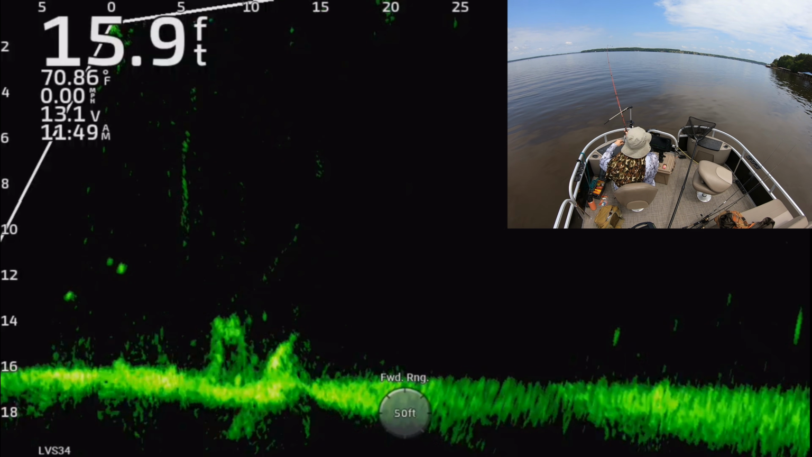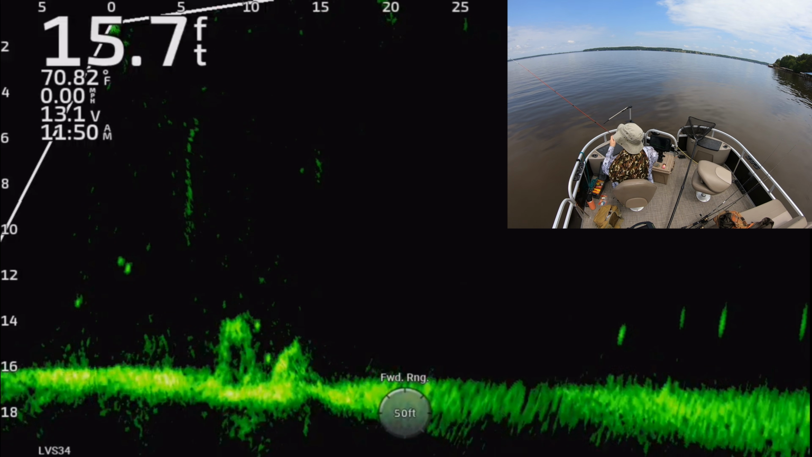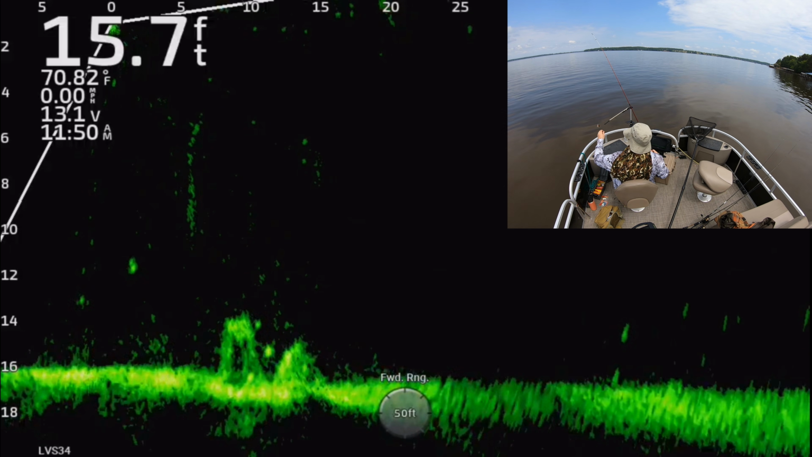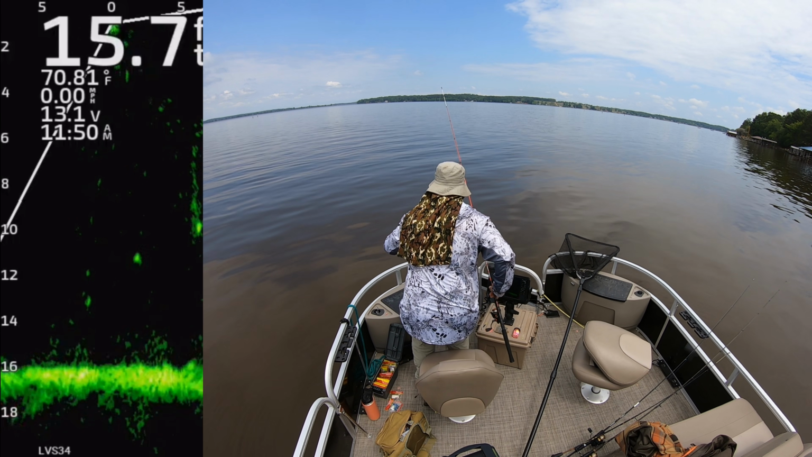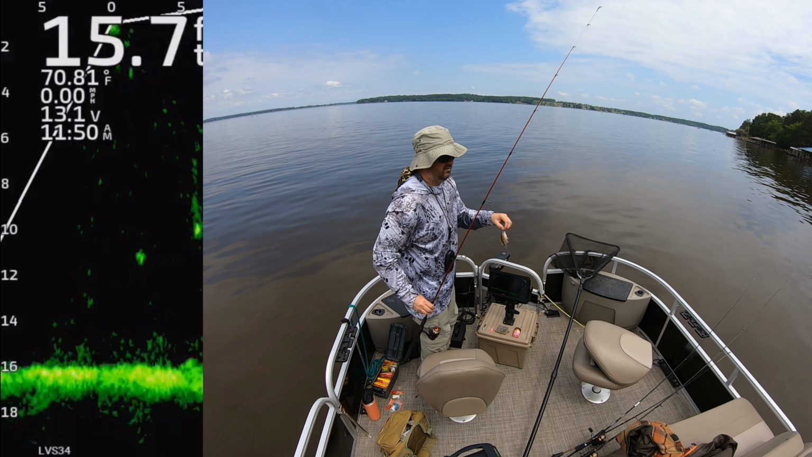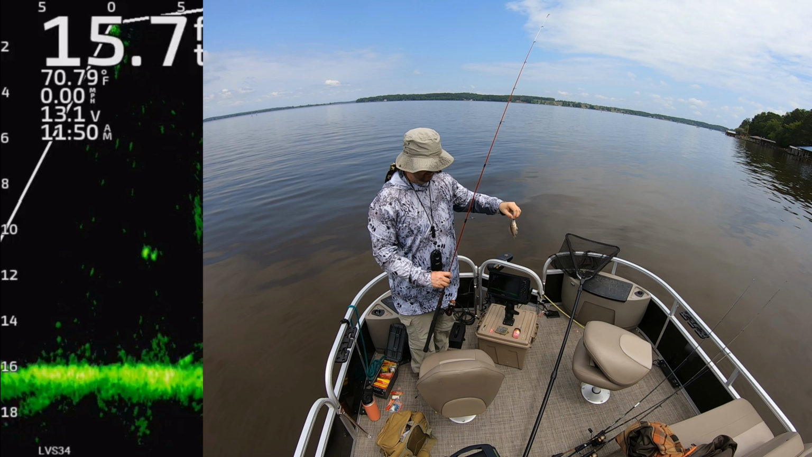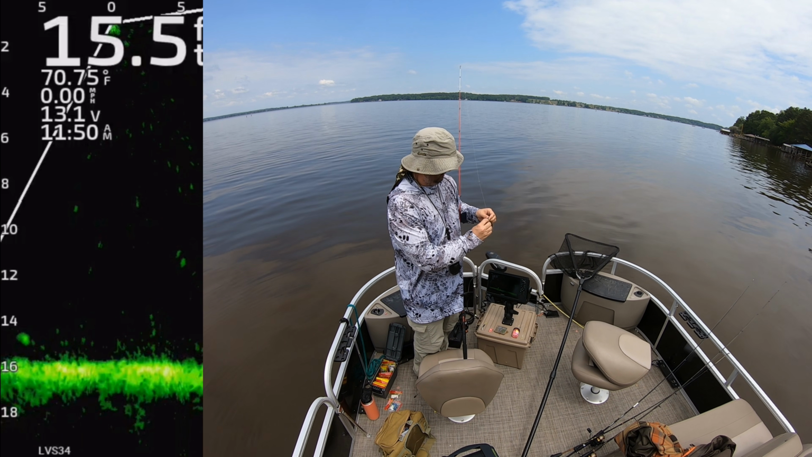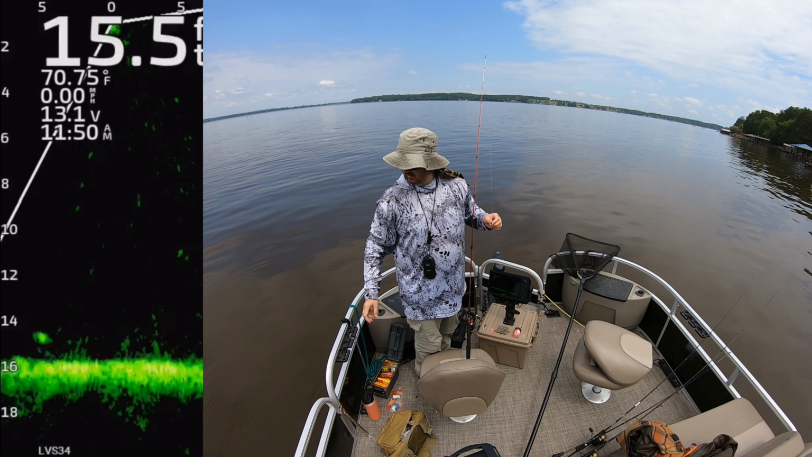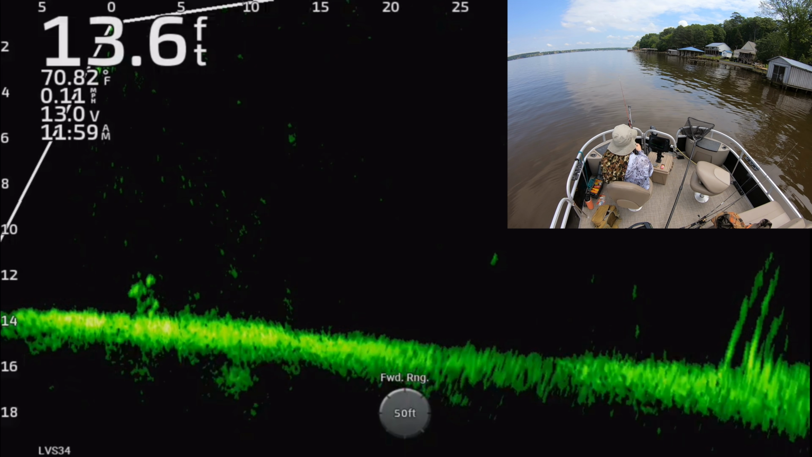Yep, there he comes. That didn't look big. Oh yeah, this is the time. Oh, I remember this one. I'm gonna show this one off. I'm surprised he could get the hook in his mouth. That little thing right there. Look at that. I use bait bigger than that. I wouldn't even use that for bait. He was a little bitty. Aggressive, but small.